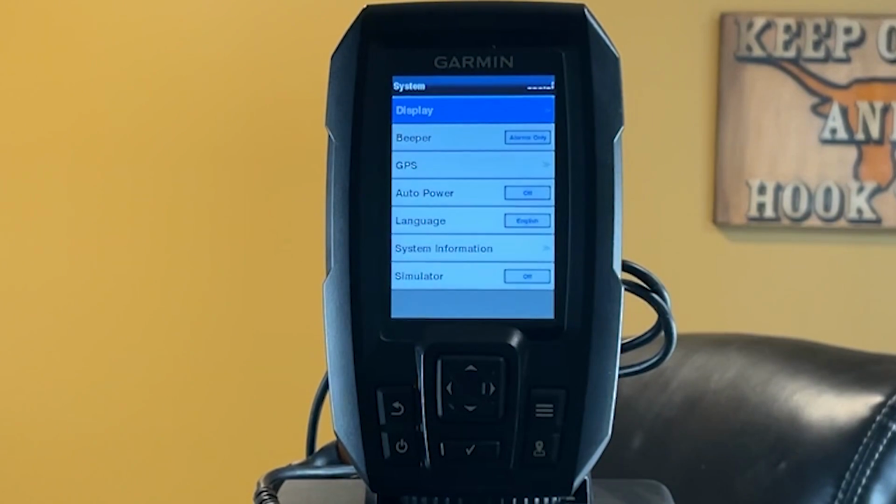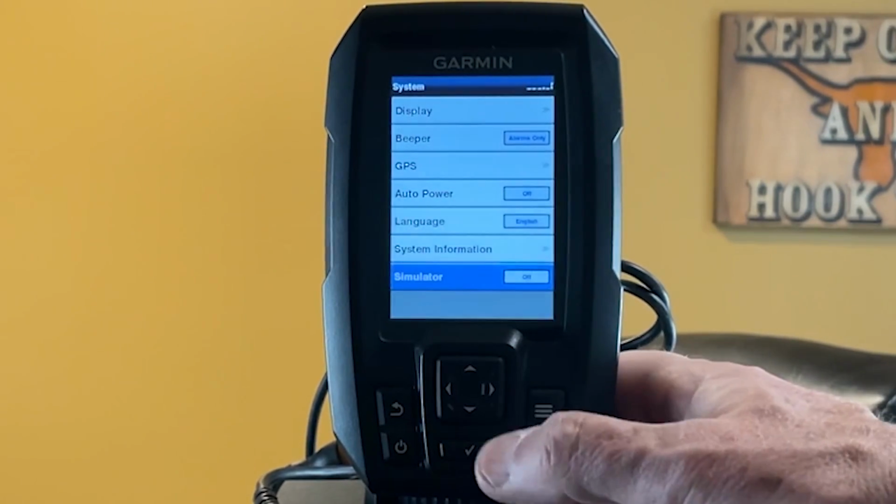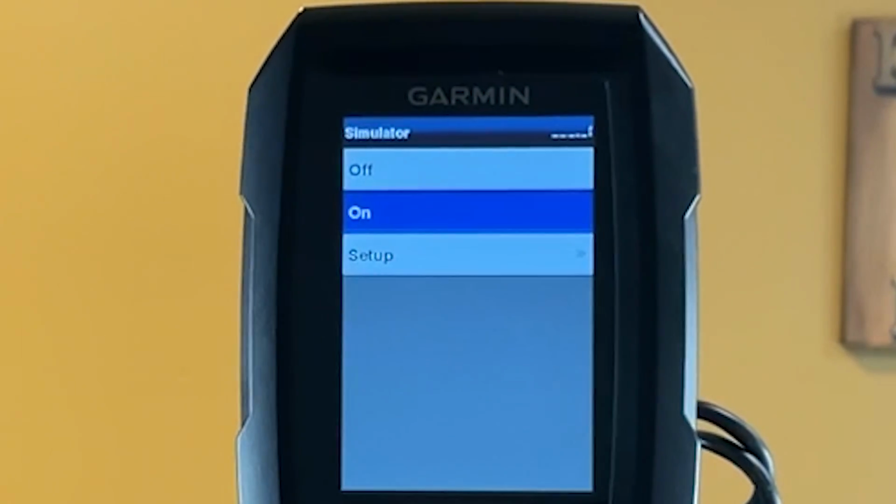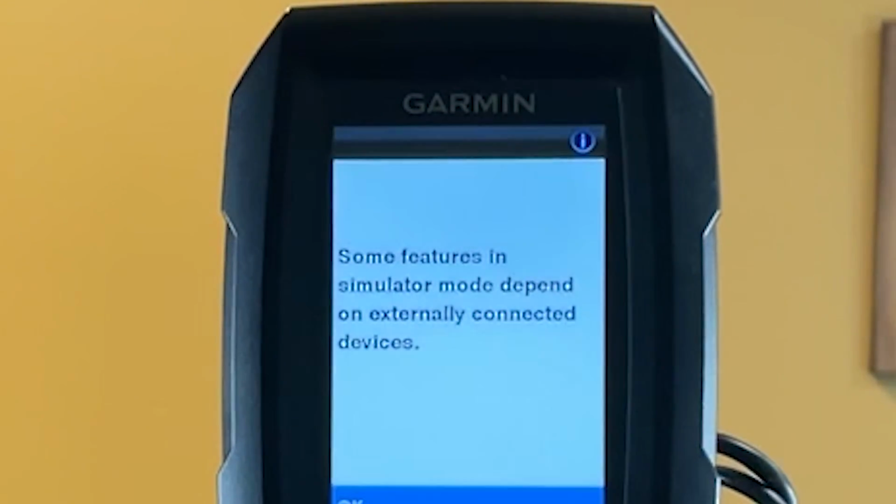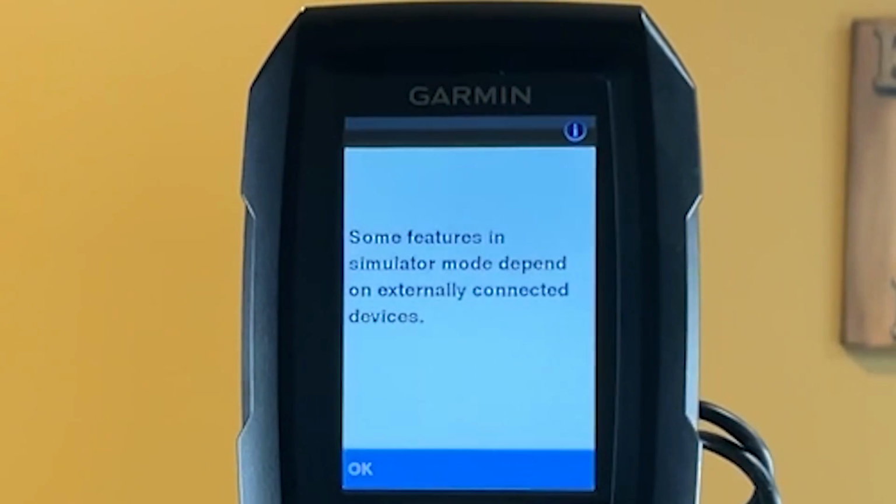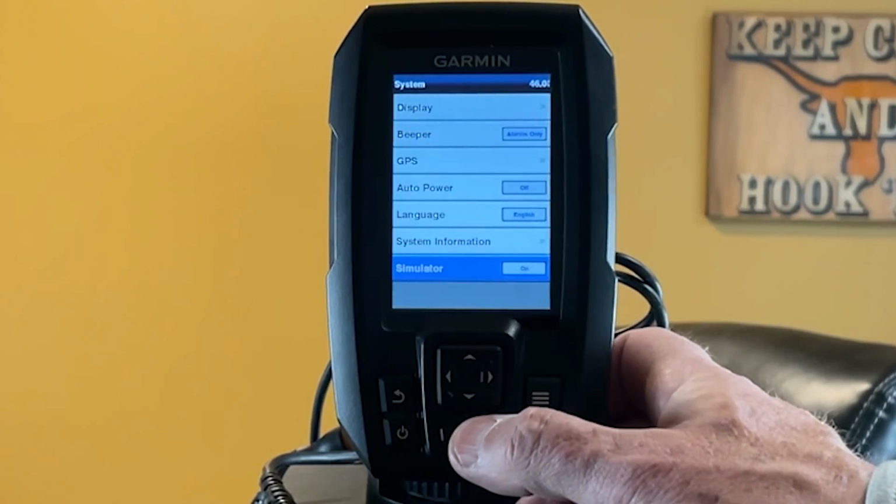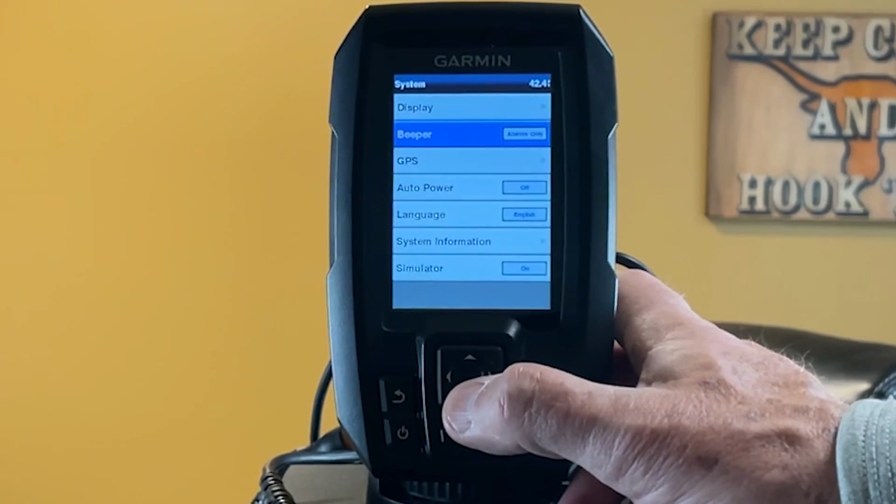So if you're like I am at home and you just want to mess around with it and plug it into a 12-volt source, you can turn your simulator on right there. And it's going to tell you right there that some features may or may not be available that show up on your simulator. So when you go to put your settings in the unit, don't have your simulator turned on. Check mark, let it know it's okay.